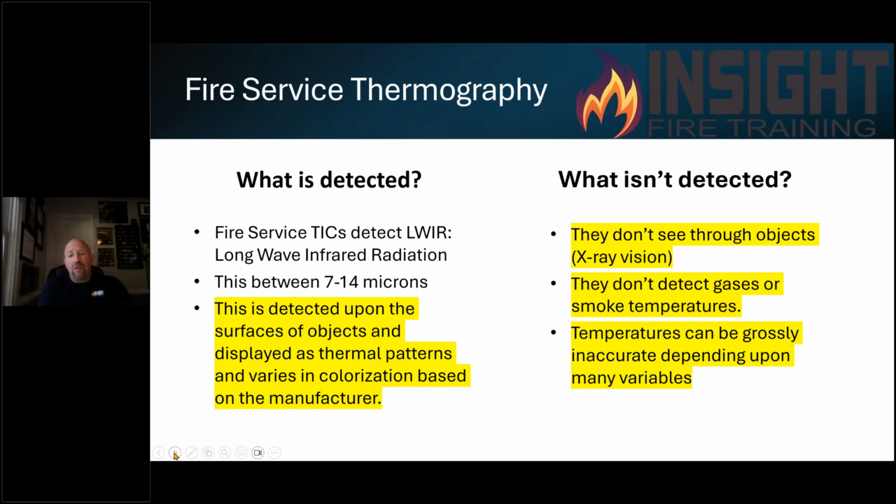What isn't being detected, they don't see through objects. It's not X-ray vision. The movies don't help us with that. Even some fire service shows do us a great disservice of showing what TICs do. I can't even watch the shows because I start yelling at the TV. My wife says, "You're ruining my show." I'm like, "I know, I can't watch this."